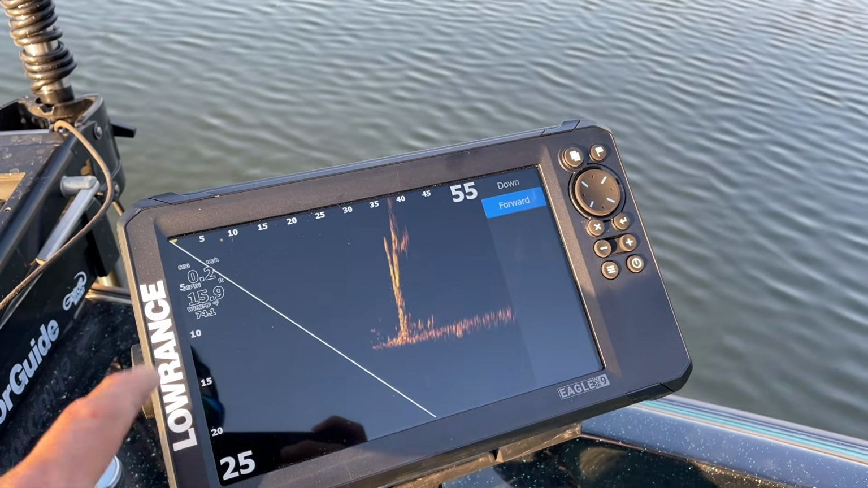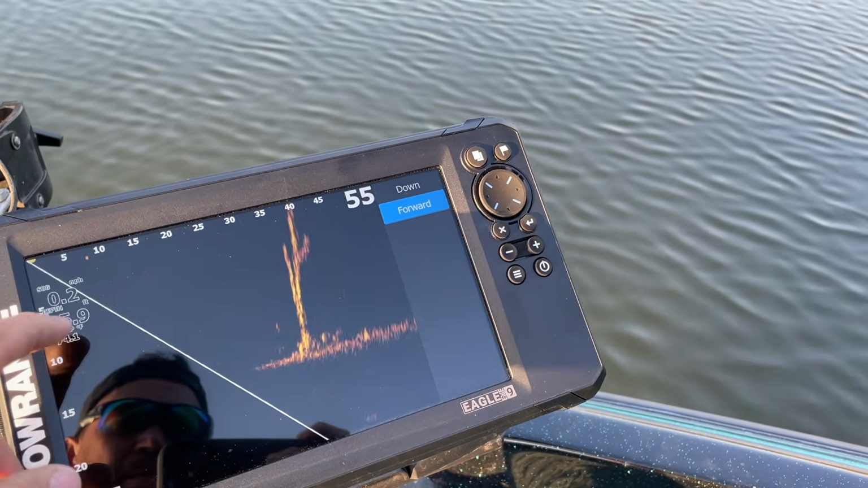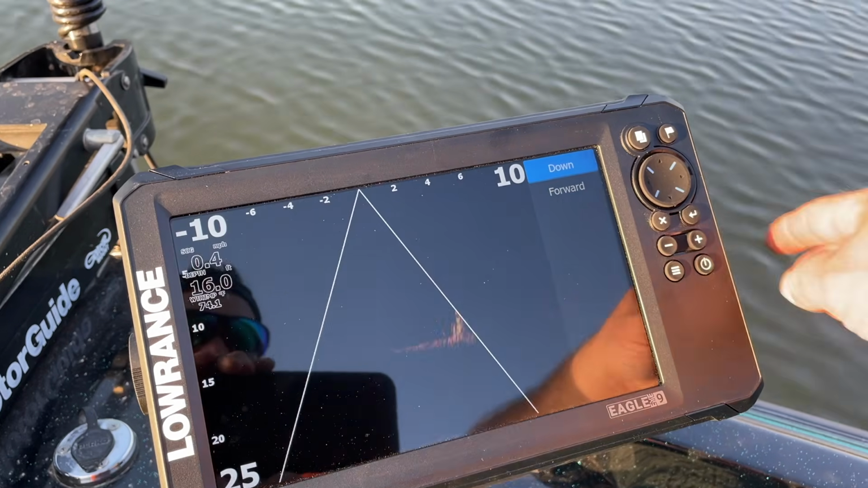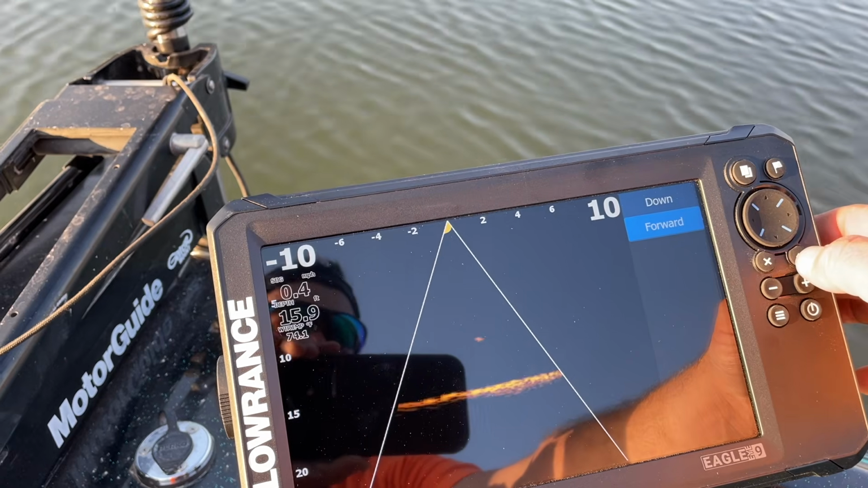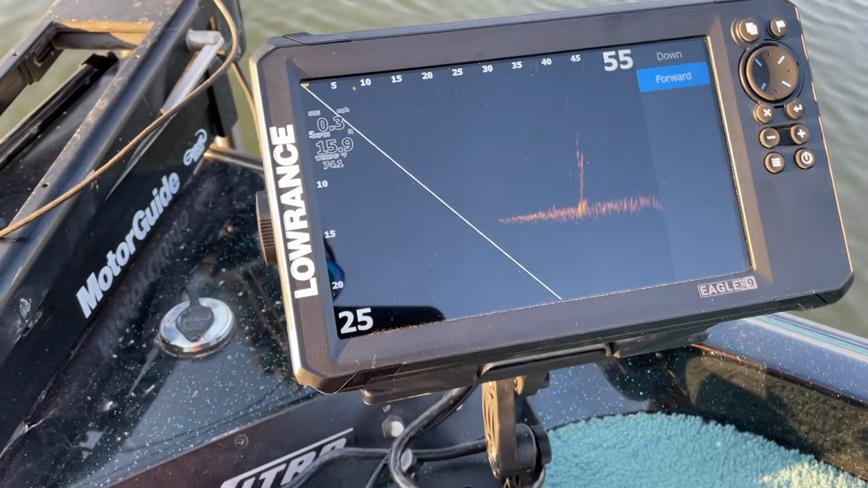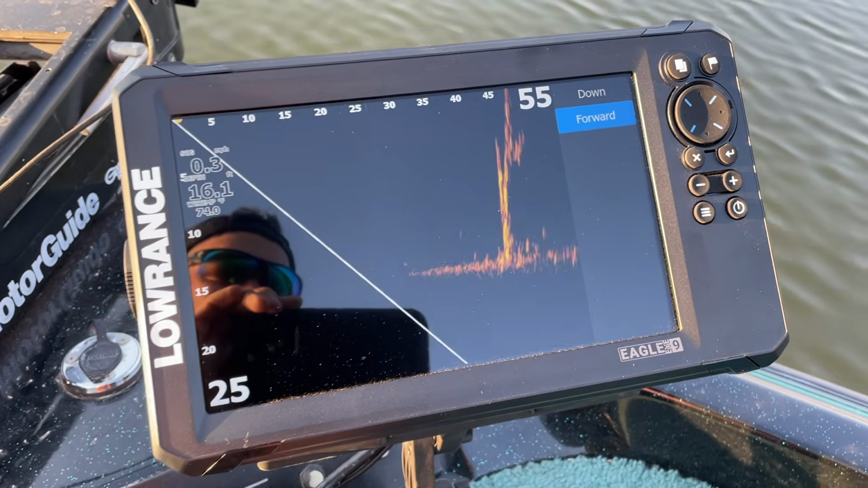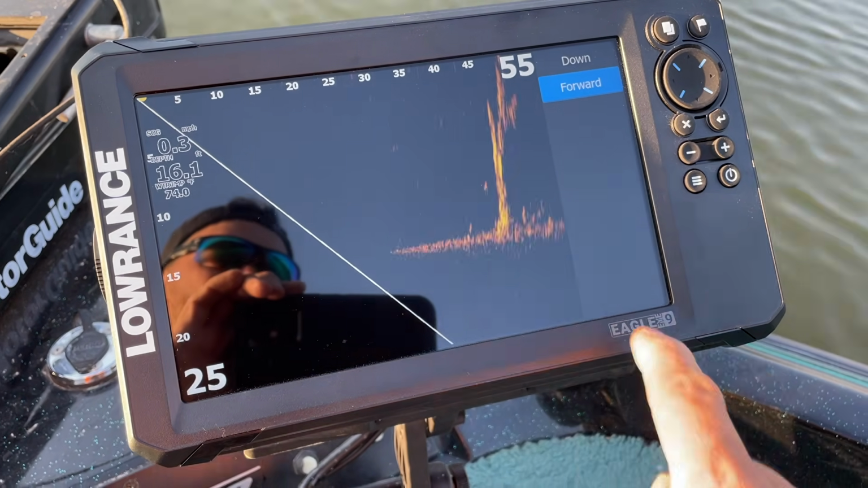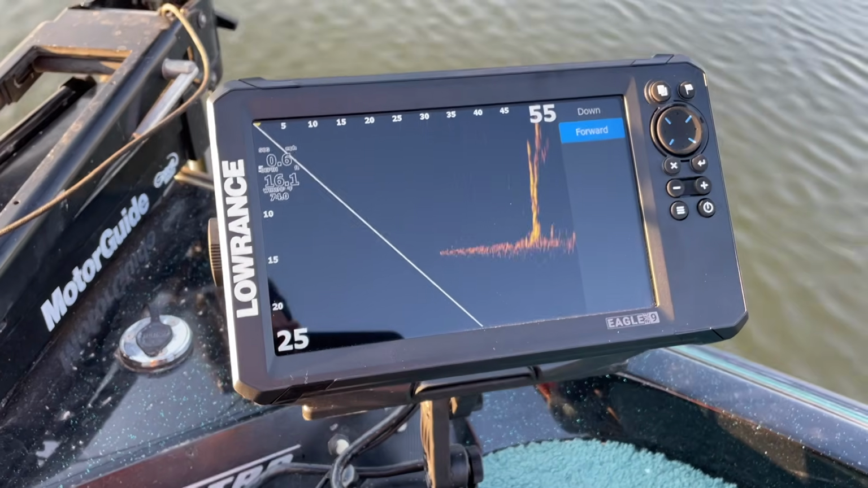Nice picture, I think. Now, if you've fished with someone with a live scope before, you can see all of this, but you can't right now. So you'd have to go up here. Can't see both at the same time. See, there's a fish underneath us right there. Let's go back to forward. Find that brush pile. Yeah. Nice picture. A few fish. There's that fish that went under us a second ago. Couple right there. We might cast to them in a second.